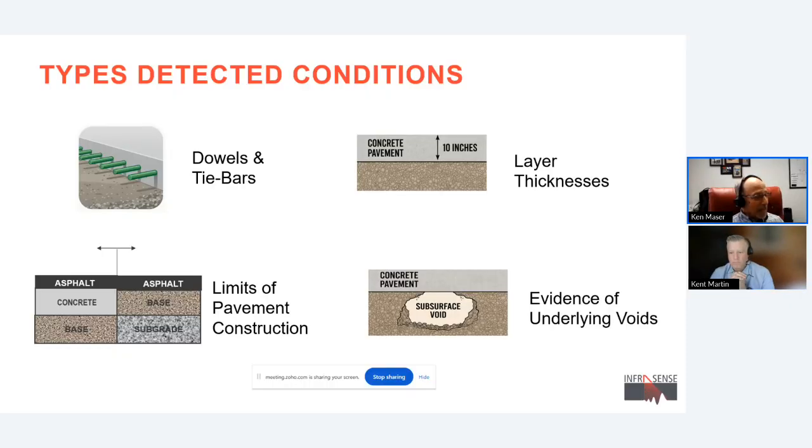It's not an easy application with a conventional radar, but it's very straightforward with 3D radar. Pavement thickness, which is an application that's been ongoing for a long time, and then identification of voids or excessive moisture underneath the surface.